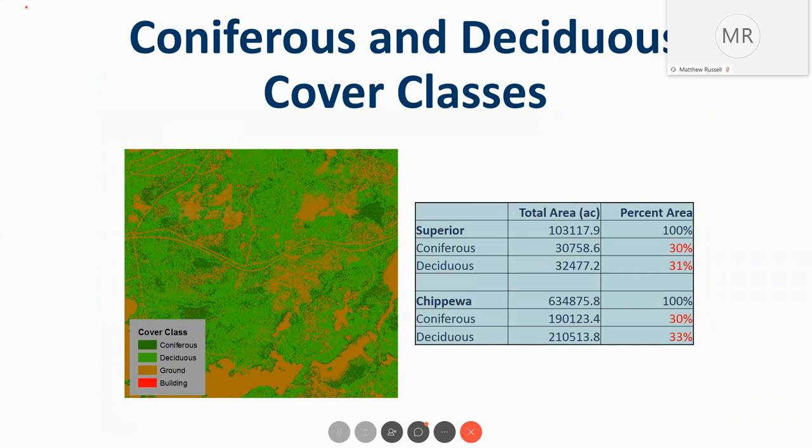And you can see here some of the breakdown that we have between what's actually deciduous and coniferous in both of those areas, the Superior and the Chippewa. They're relatively close in coniferous and deciduous.